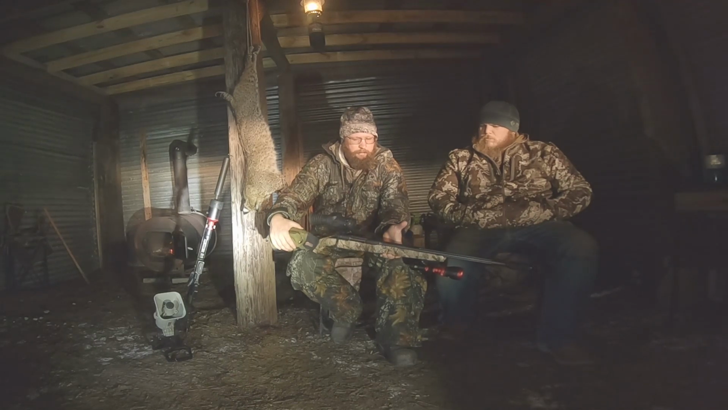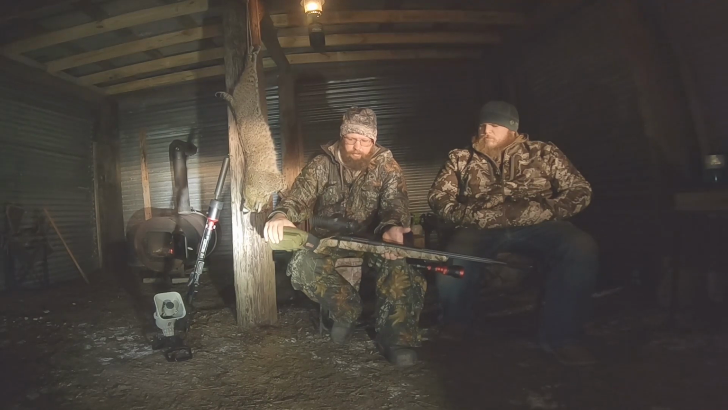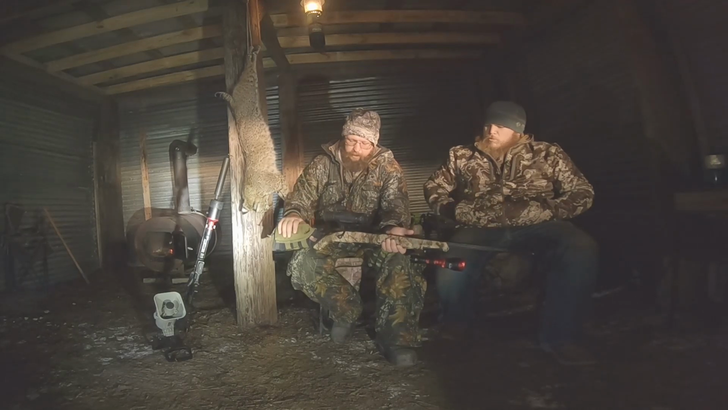We're planning on a trip to North Dakota, and the AR I got is heavy. I got a 24-inch spiral fluted heavy barrel on it, and I wanted something a little lighter. So I got this bolt action, and the mini weighs a little bit less. I don't know if it's enough to really matter, but that's what I ended up with.